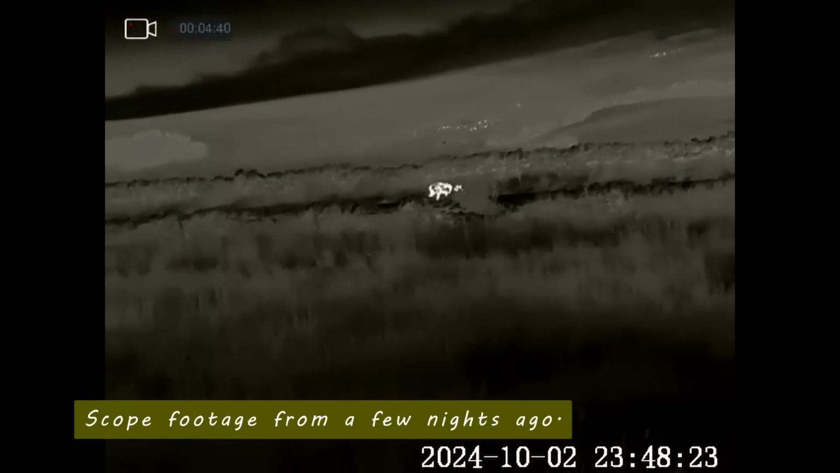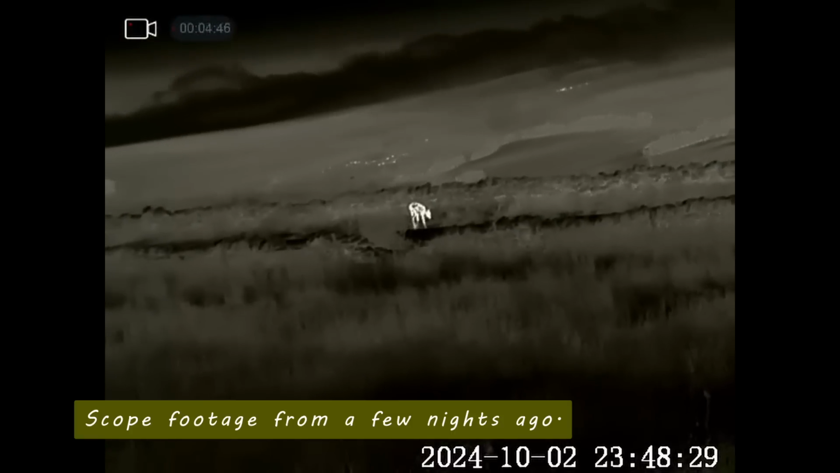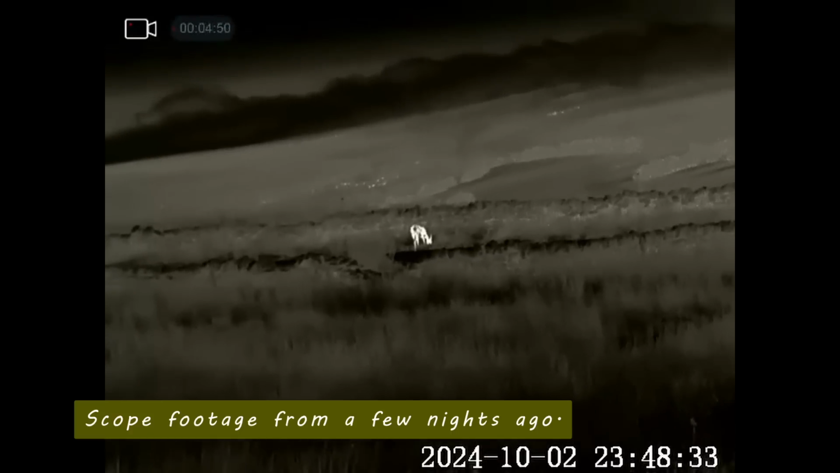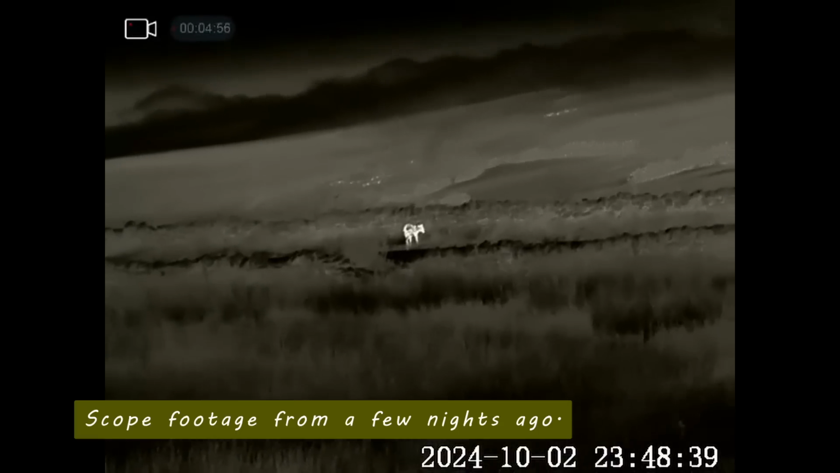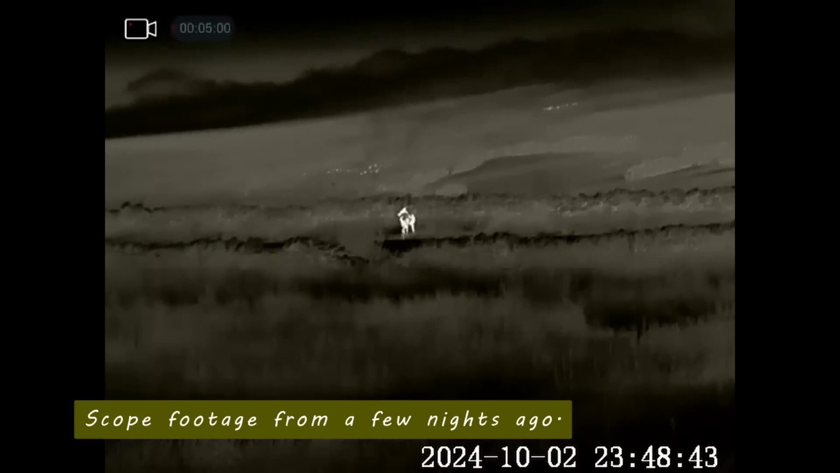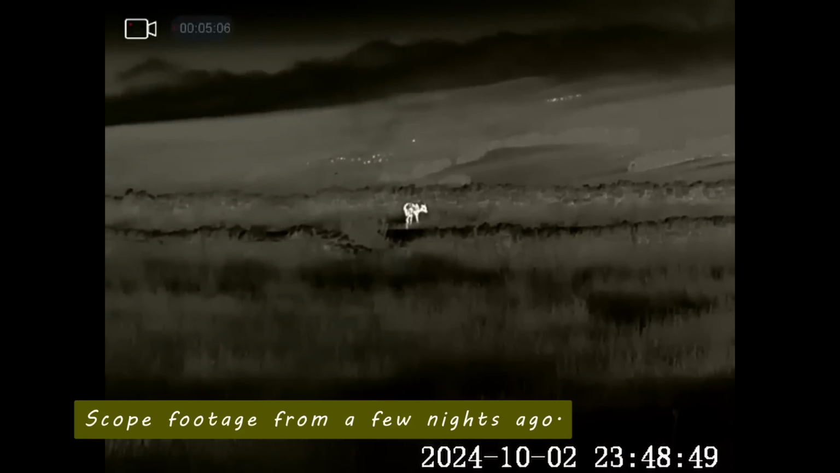I'm amazed she hasn't picked us up, because I'm standing right on the back of the truck. She's not that far away from me. It must be just the wind's in the right direction for me anyhow, and yeah, she's having a good old munch along there. It's nice to let people see actually how much wildlife activity there is out there at night, and the thermal shows that perfectly.